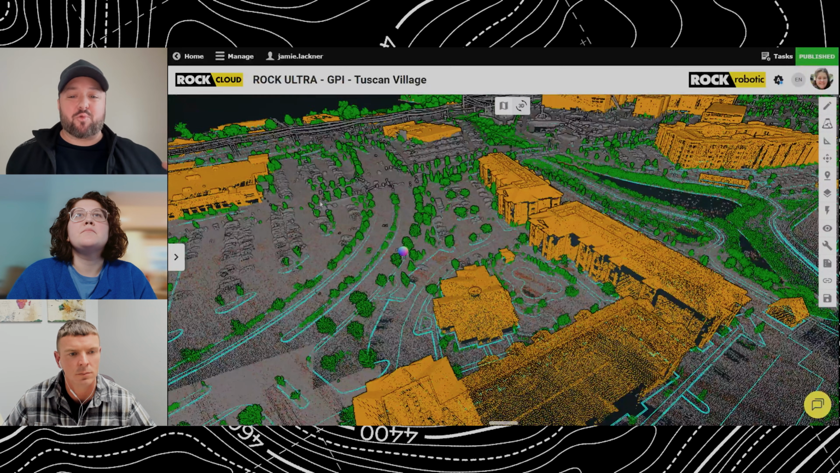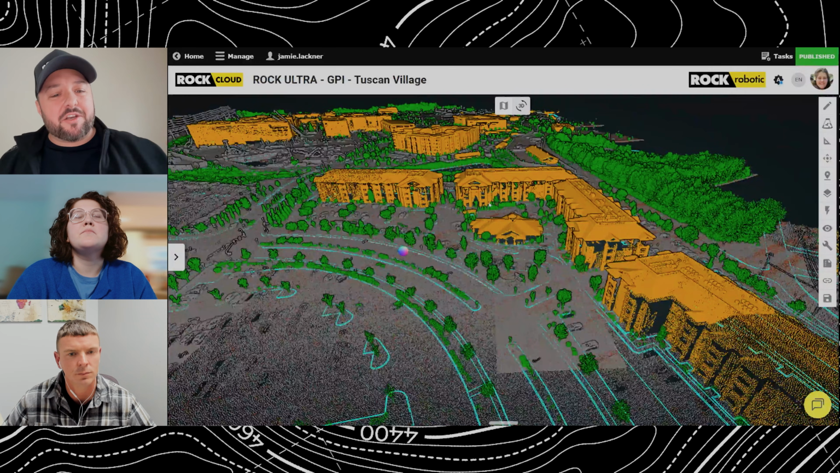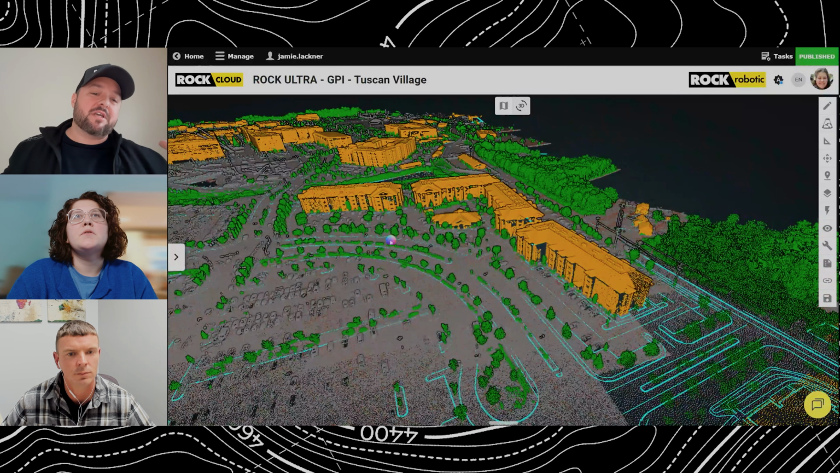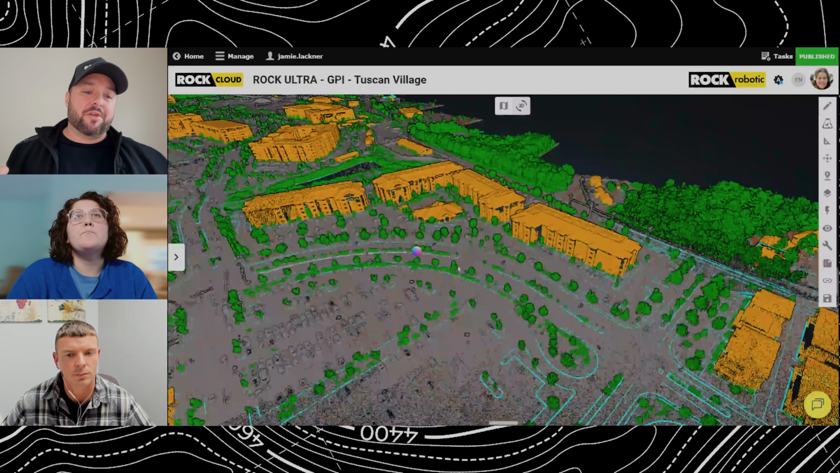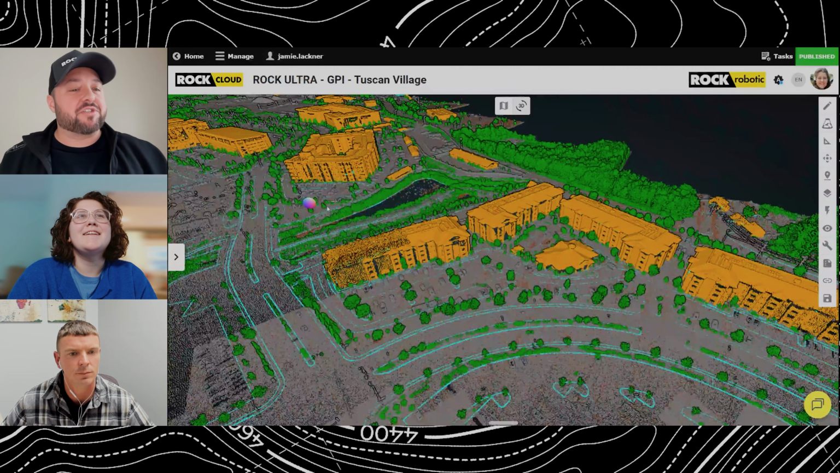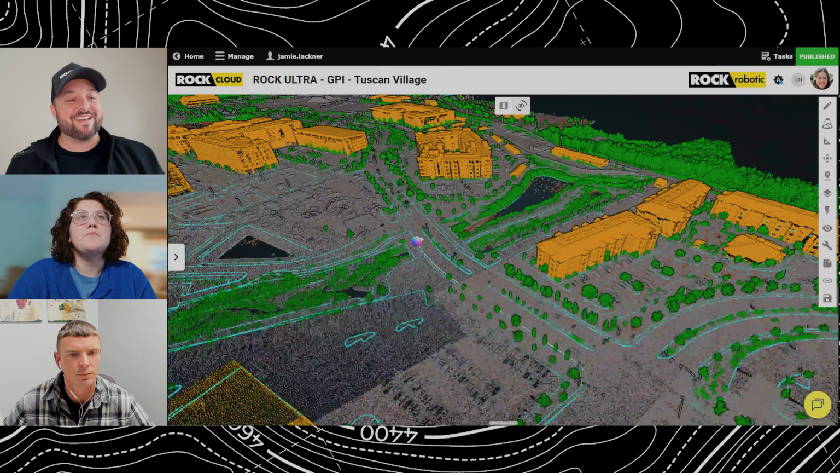What I wanted to ask was, were there any features and details of the data in general? I'm looking here at some of these interesting looking buildings and things that stood out to you, other than the curbs and the line work here. Is there anything else that stood out to you as being interesting about the Ultra's performance when capturing this data?